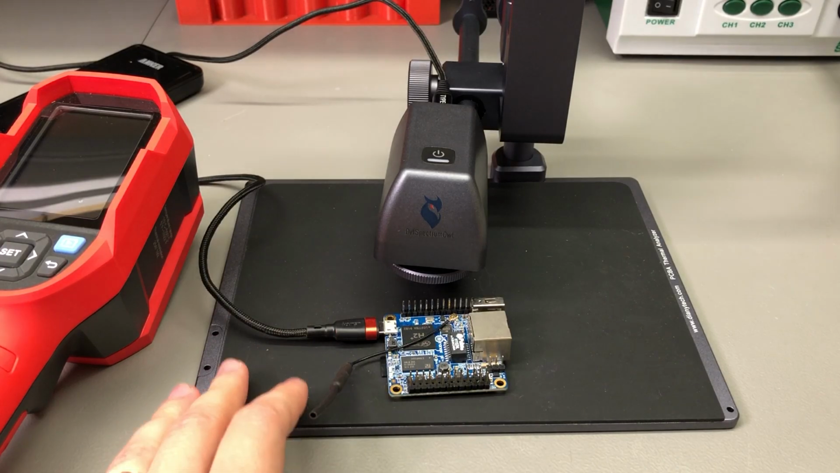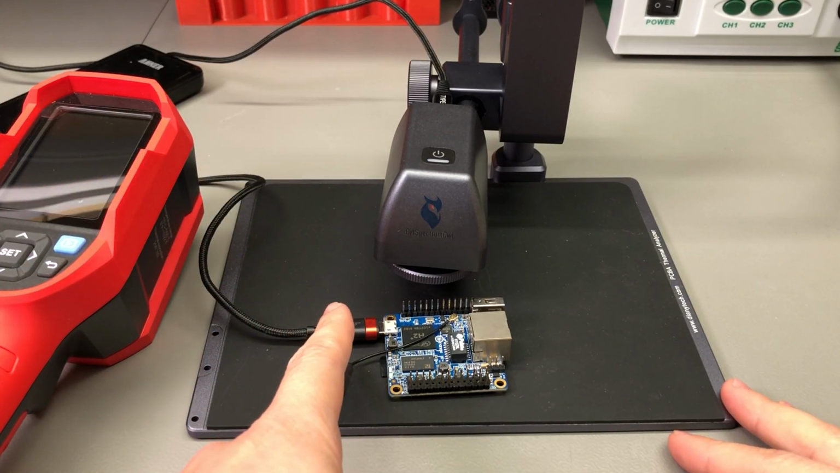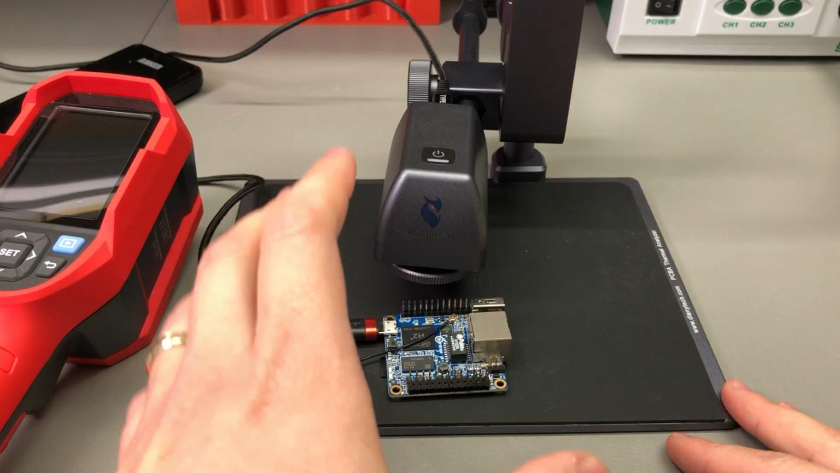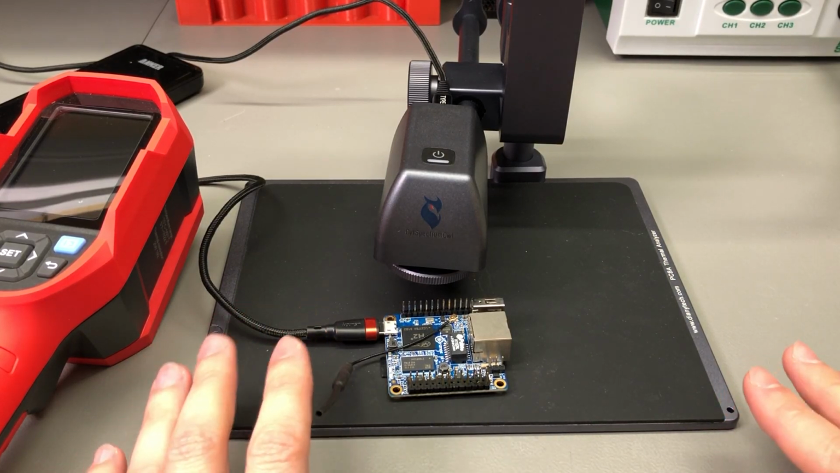If PCB inspection is what you need, if you're doing repairs or thermal characterization, then get yourself one of these SpectrumOwl cameras. You won't be disappointed with the quality or the features the software has. And they are not cheap. This is probably the biggest drawback of this camera.